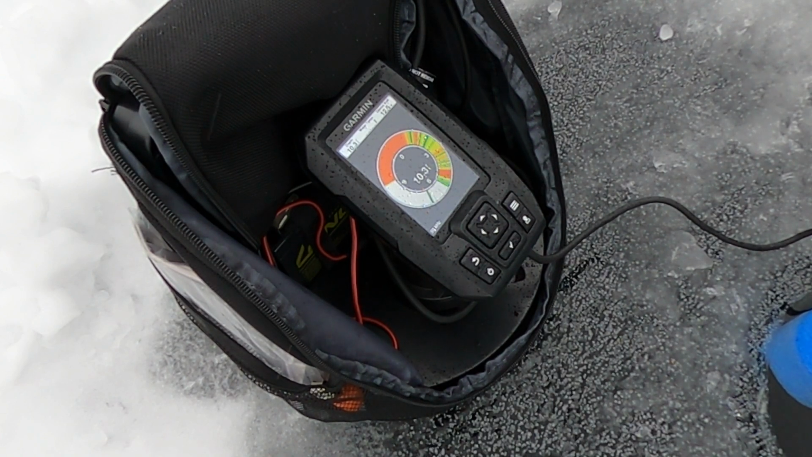I think there's a lot of bait. I think there's a lot of rainbow smelts and shiners down there. So there I am around 6 feet. I'm right there. But man, look at all the noise. A lot of disturbance there.